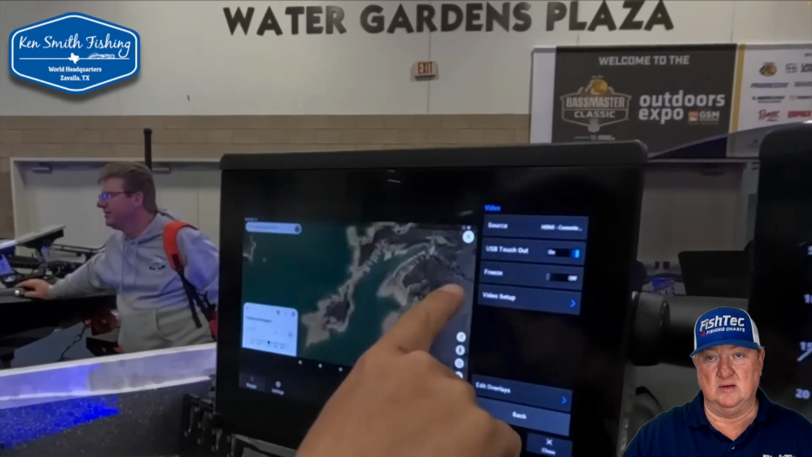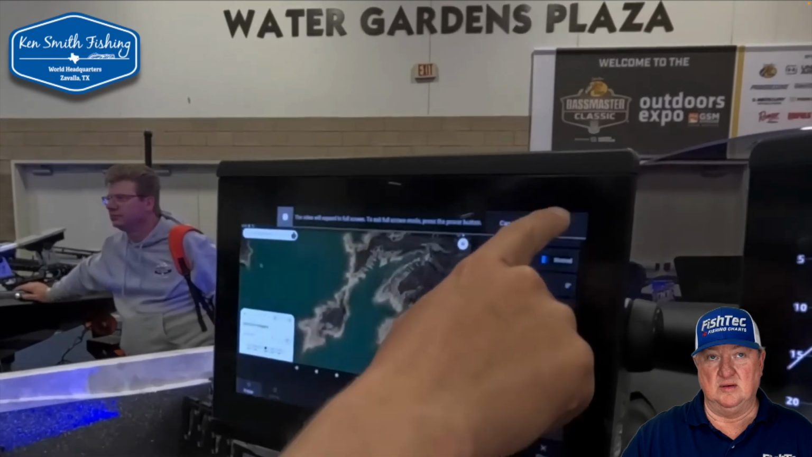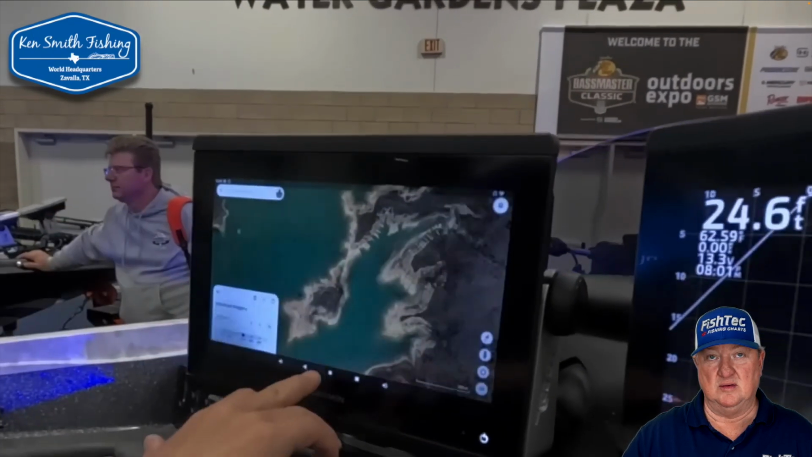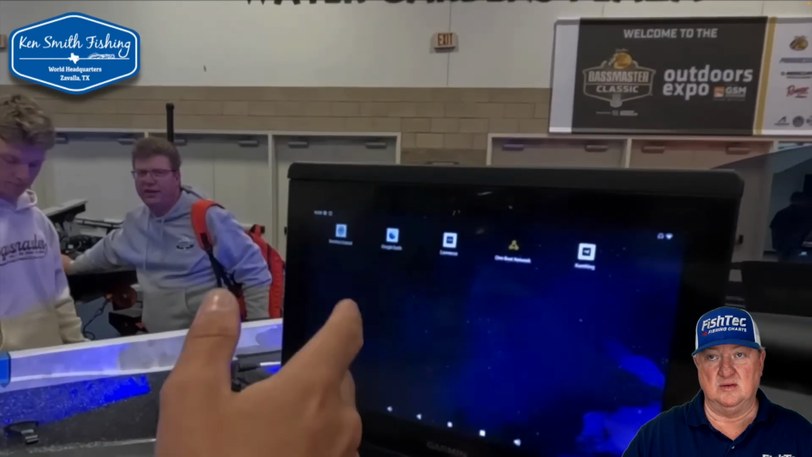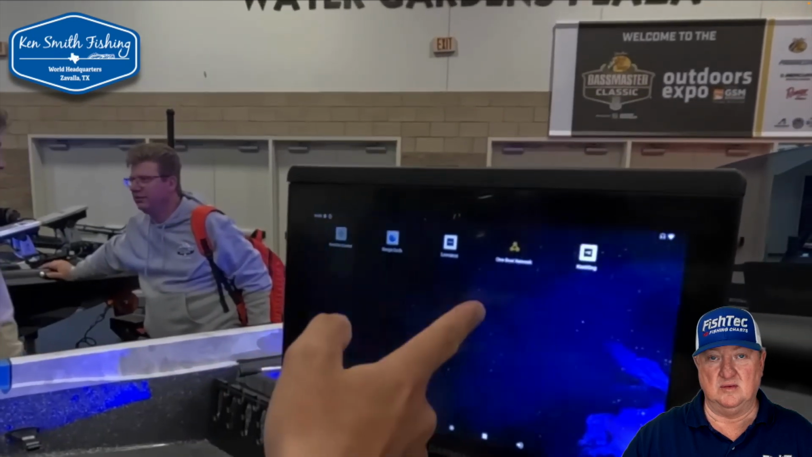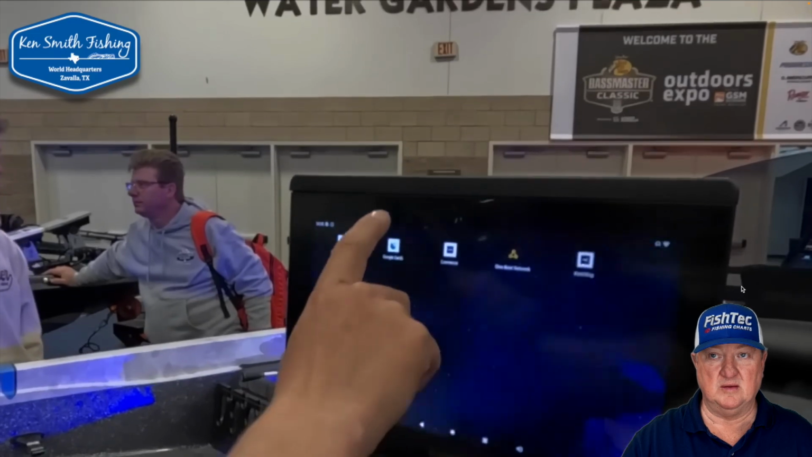So you're going to click that video setup full screen, and that gets us into the full screen of your display. Now, this is all the NBT HQ software here, so you have all the apps that you can get through your Android Play Store, your casting app, your One Boat Network, Lowrance, Google Earth, all that fun stuff.